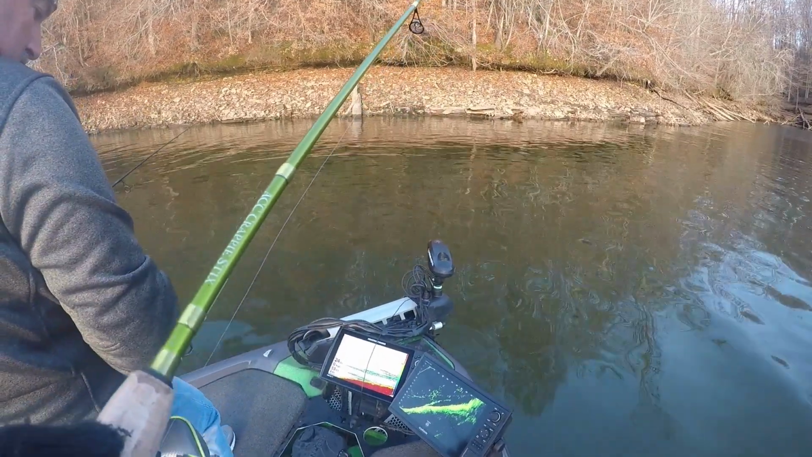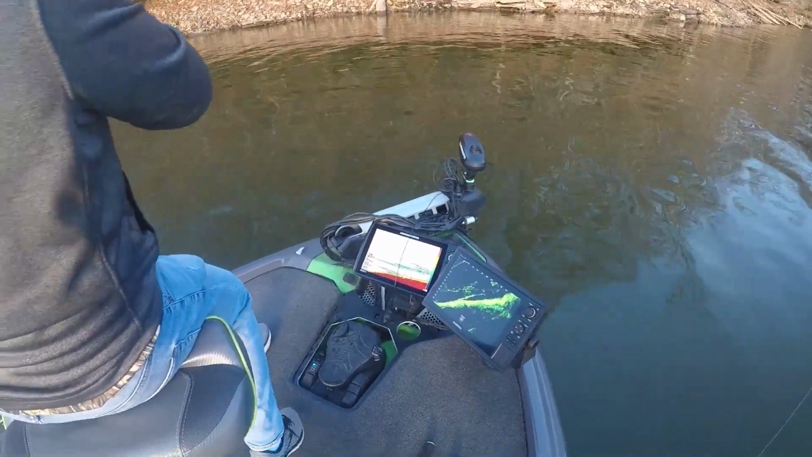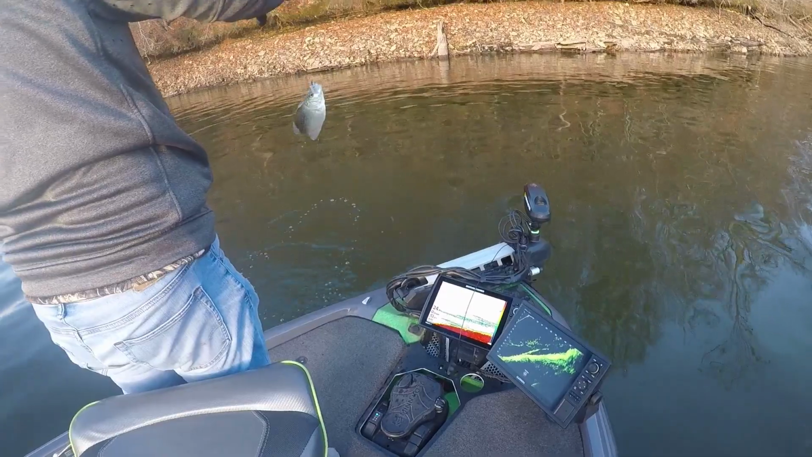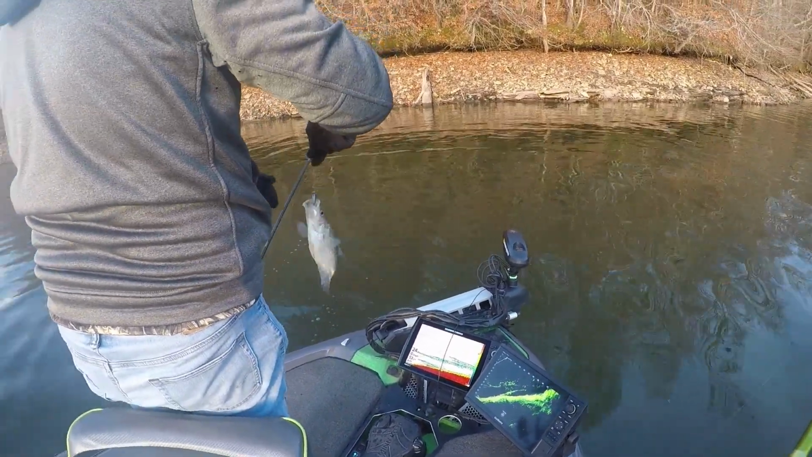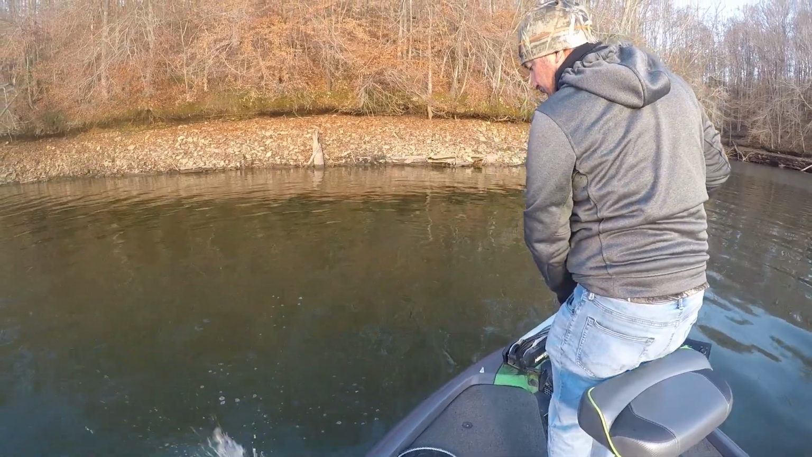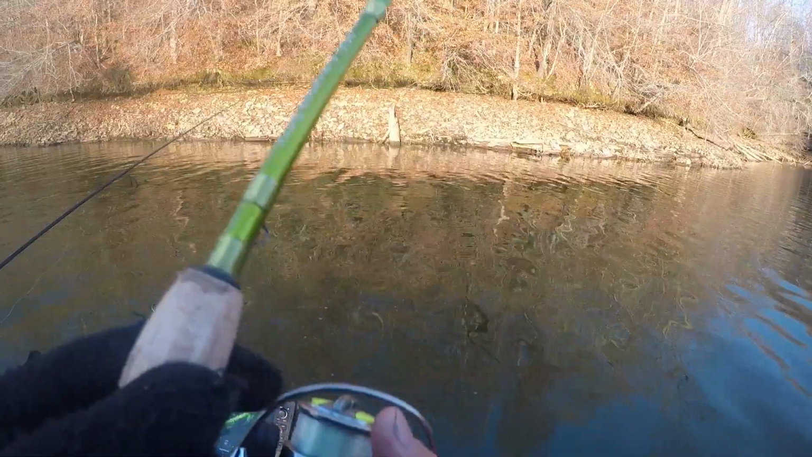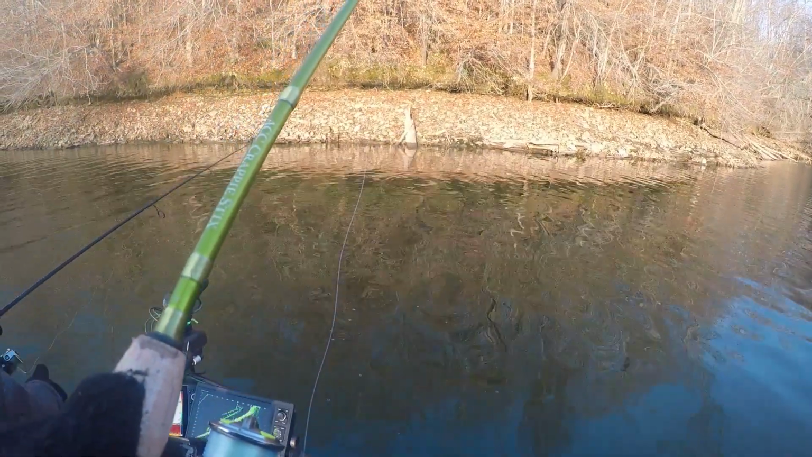Now that looks like a crappie you're on. That's because it is. We called that one. I mean, that's an 11-incher, and we're calling that a little one. We've been catching big ones the last few trips. There's a time where I'd be tickled to death to have that one.